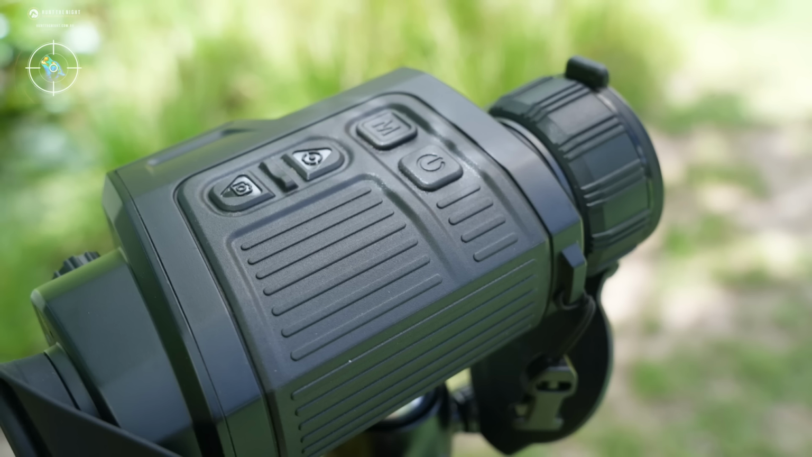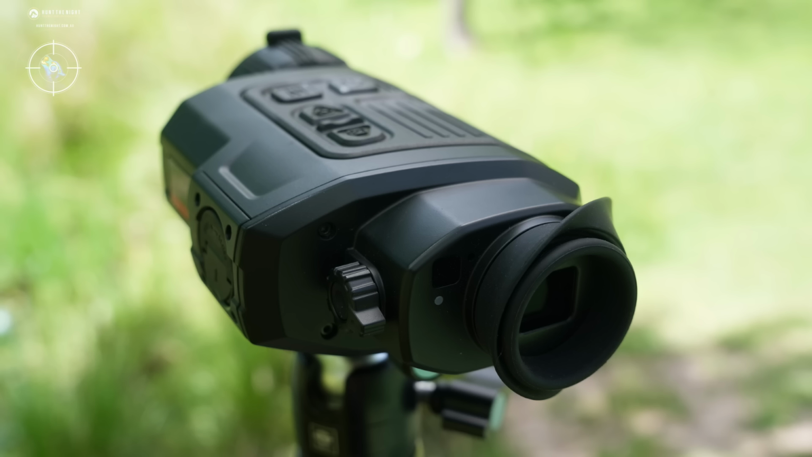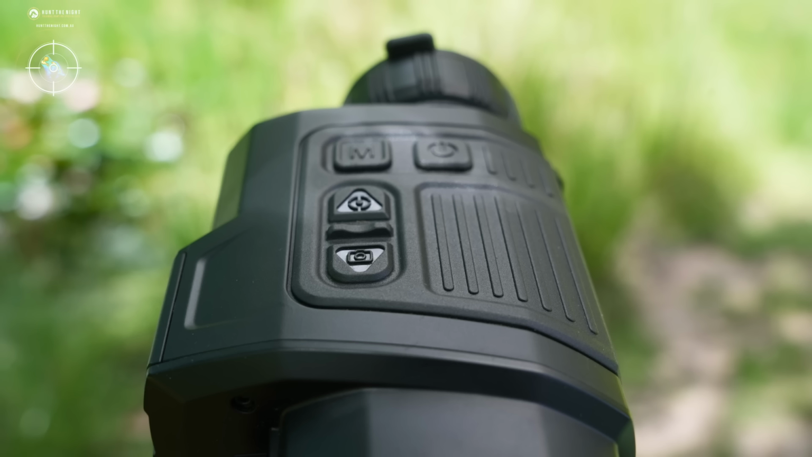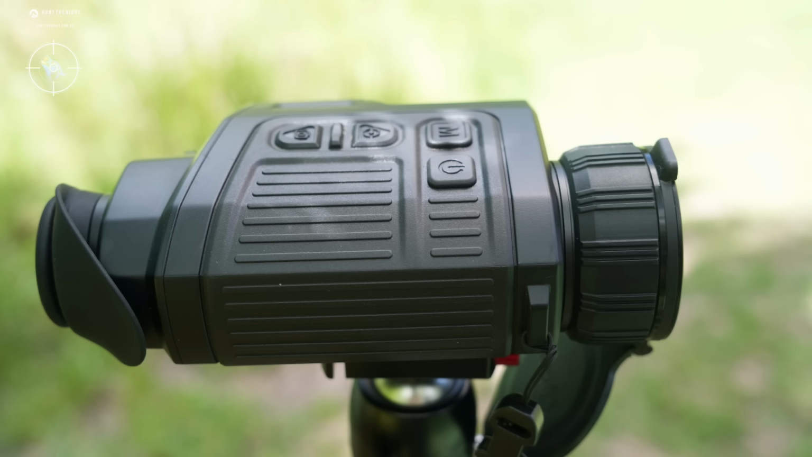Menus and operating system. I really don't like the stupid pictograms used for the menu settings. Yes, there's an operator's manual to tell you what each silly picture does, but why InfiRay can't run descriptive text next to the icon is beyond me. That alone would simplify changing settings for those who hunt not carrying an operator's manual in your back pocket. Because everyone carries a manual with them in the middle of a paddock at 2 AM in the morning.